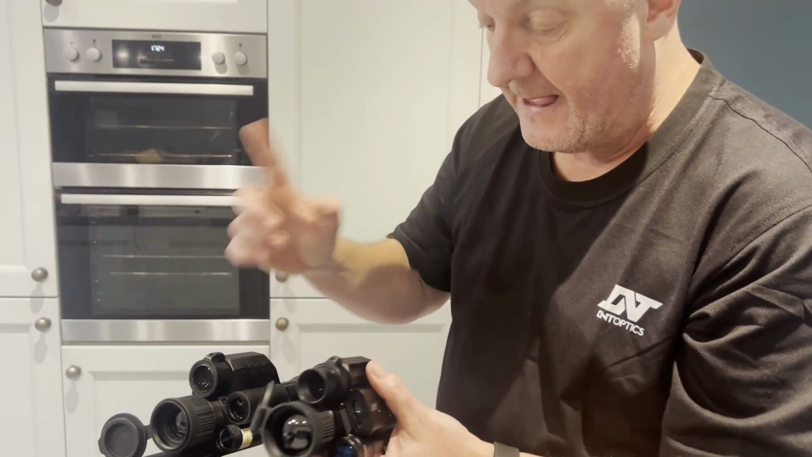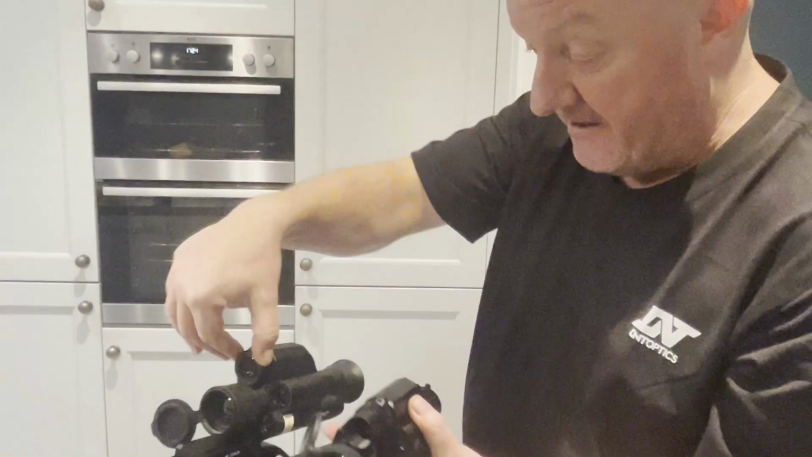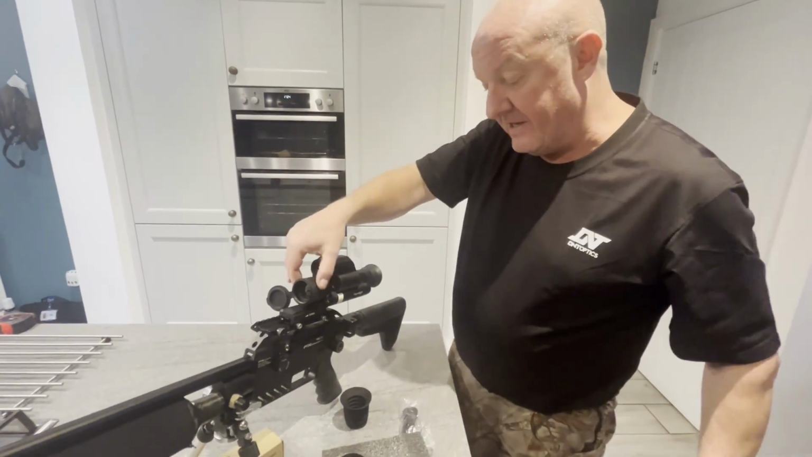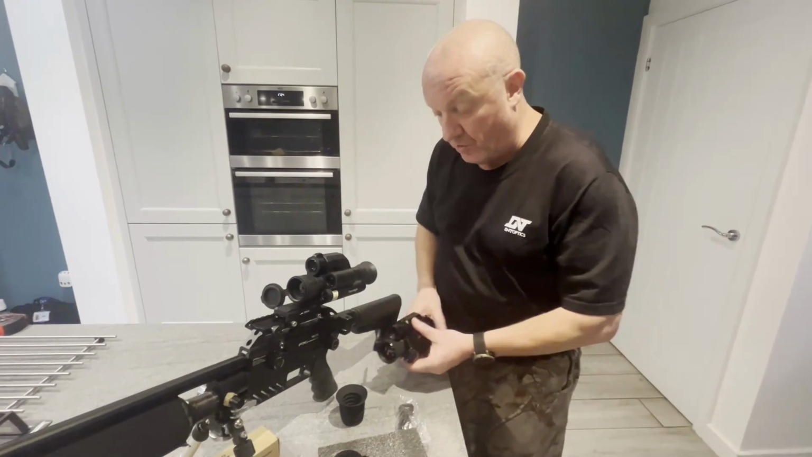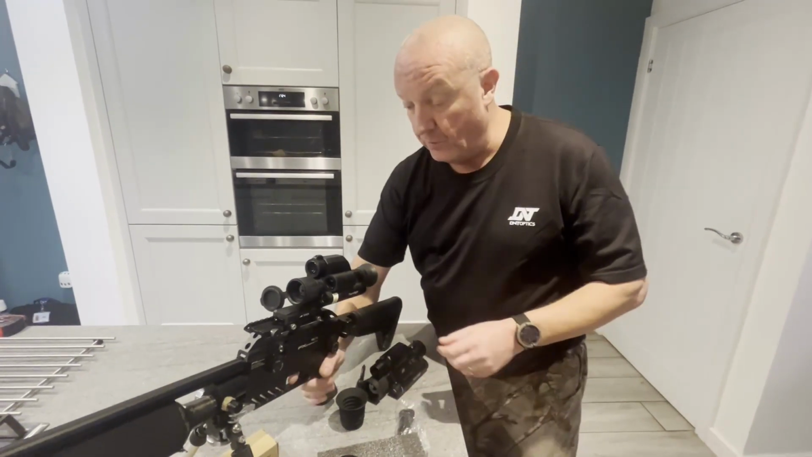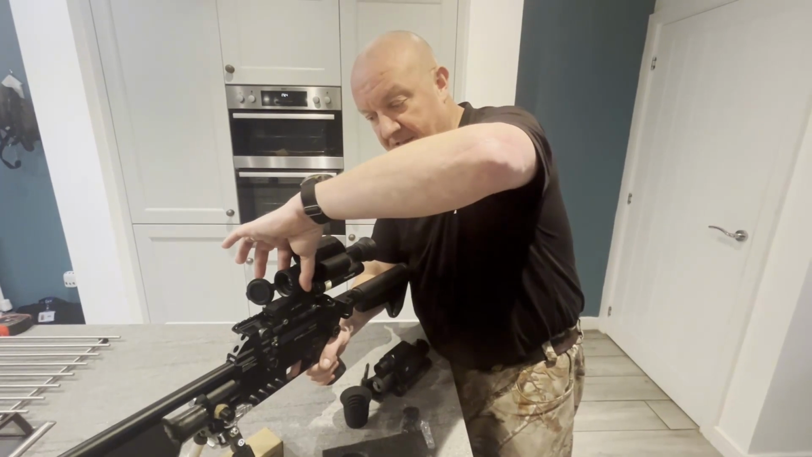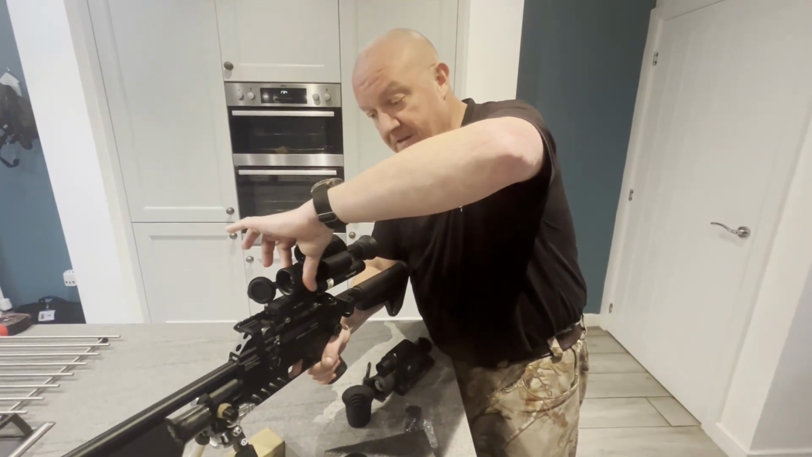The benefit of this that I'm immediately seeing is, on the previous version, if I move that one out of the way, when you're out in the field, and I'm a right-handed shooter, what I'll tend to do is hold the rifle with this, put my left hand over the top like that to focus in using the thermal.